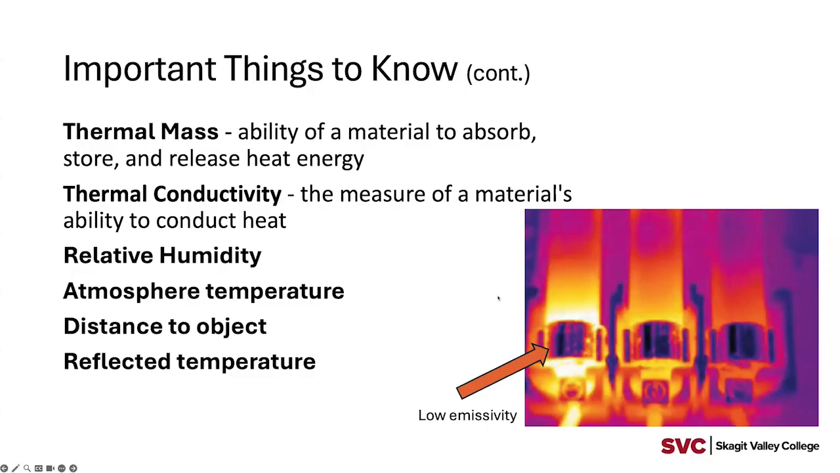But the goal as a thermographer, someone taking the picture, should really be to find areas that are higher on the emissivity scale rather than change the settings. Sometimes you have to change the settings, and oftentimes you have to, and that is certainly okay. But again, in terms of a goal, you're trying to take the raw image as close as you can to something that is closer to a black body than anything else.